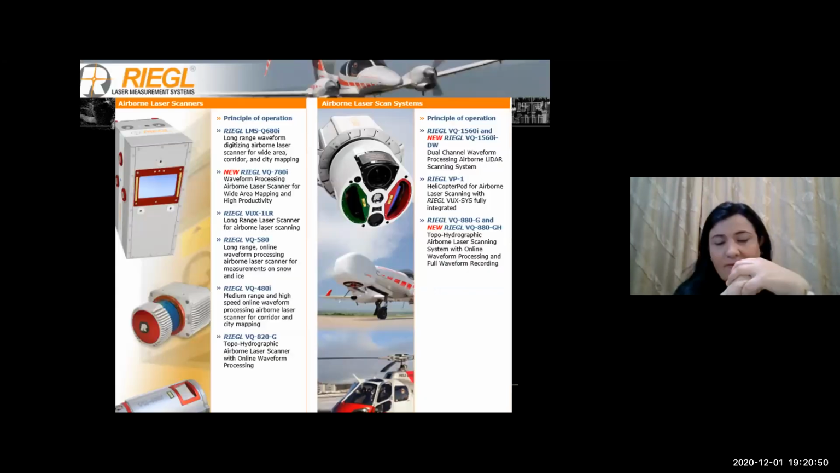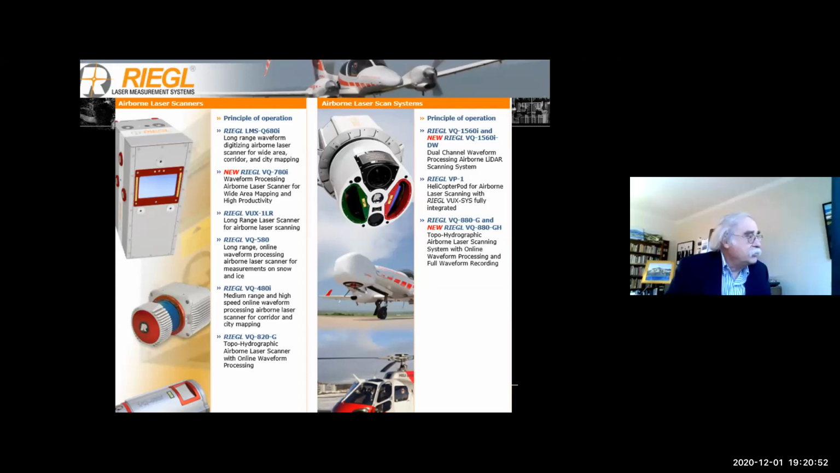Now, laser scanners can be mounted on drones, helicopters, and can be used to acquire data on an entire city.